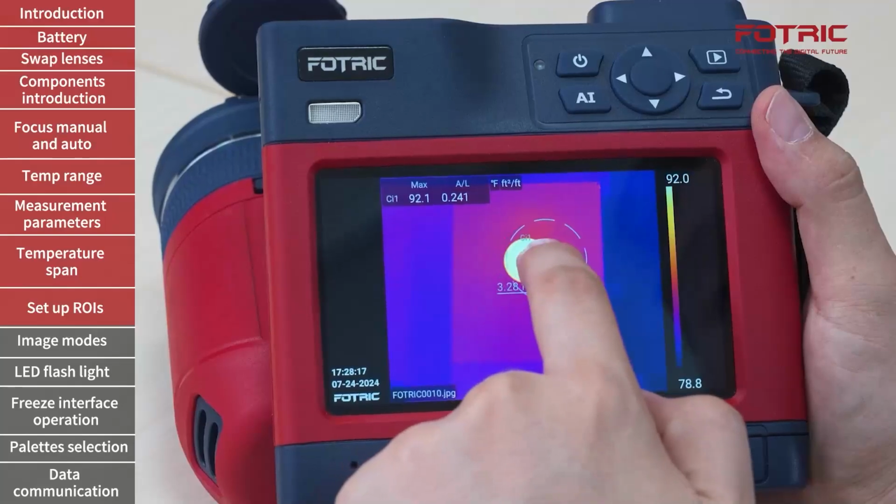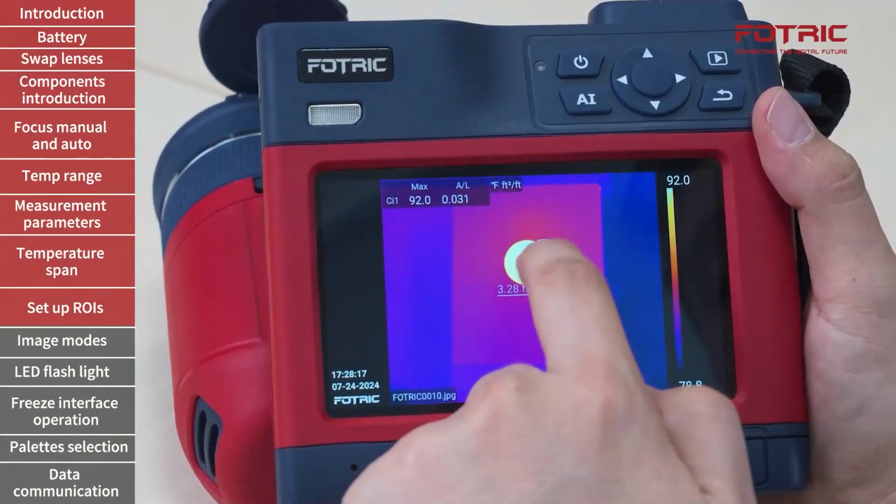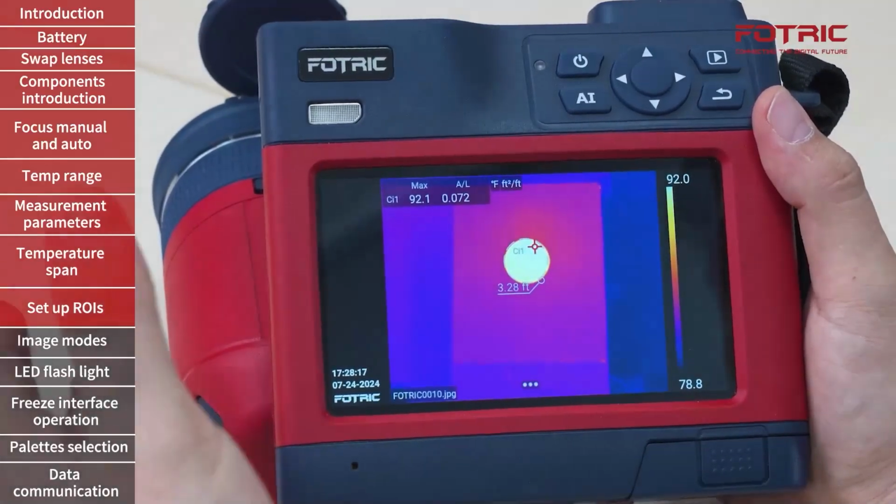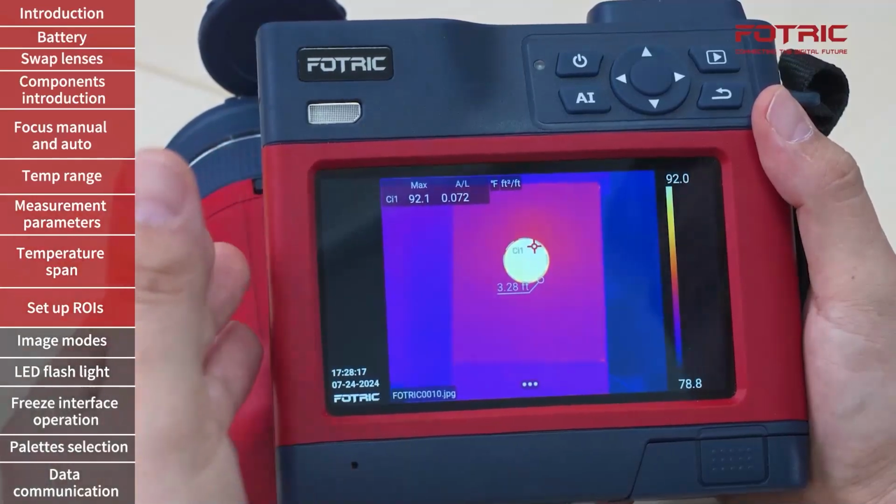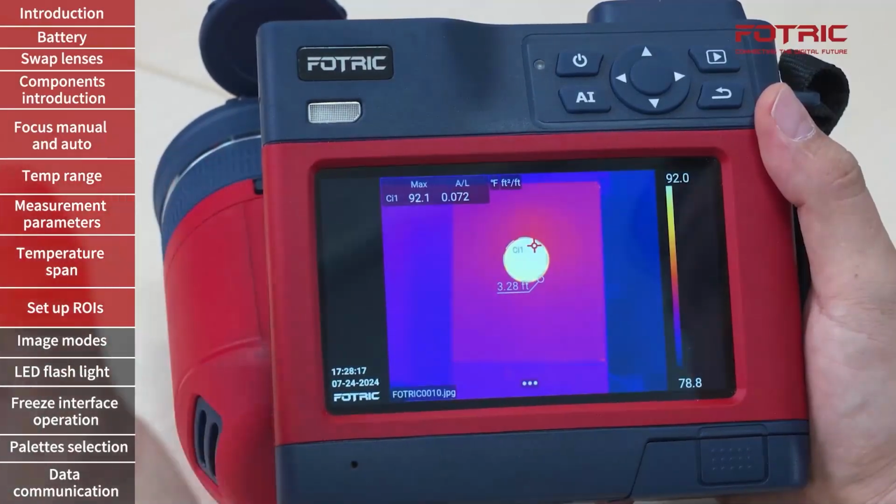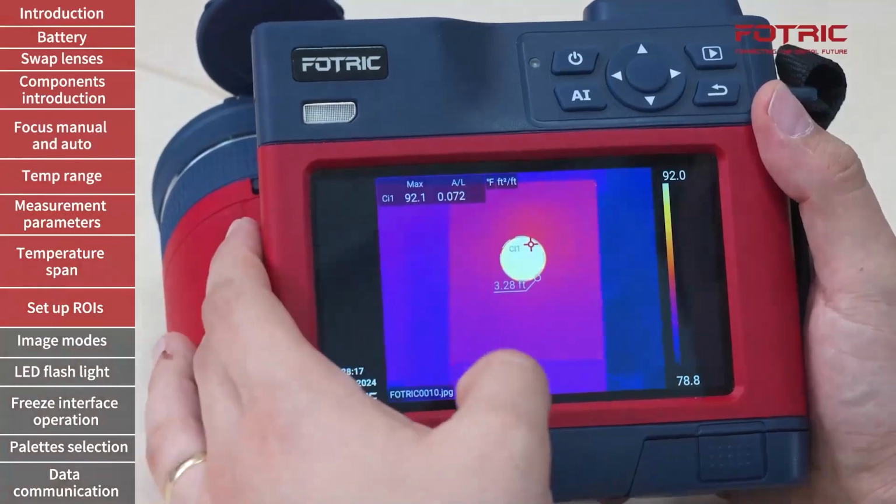And you can see that if I adjust the position and the size of that circle, the values of the area will also change. This is an easy way to get estimates of materials that are needed to fix, let's say, missing insulation, or also to estimate how large a problem is compared to others at a distance.